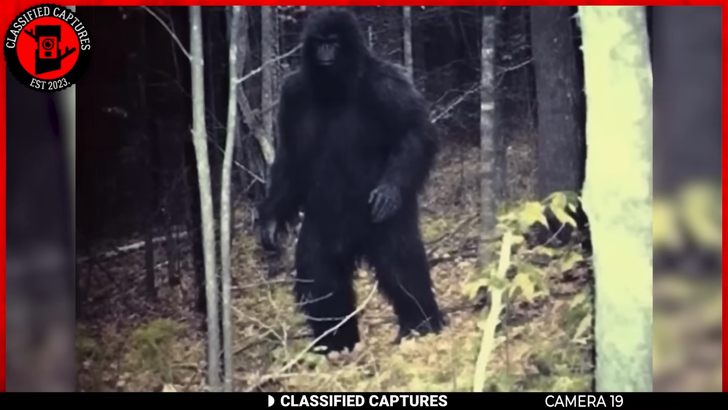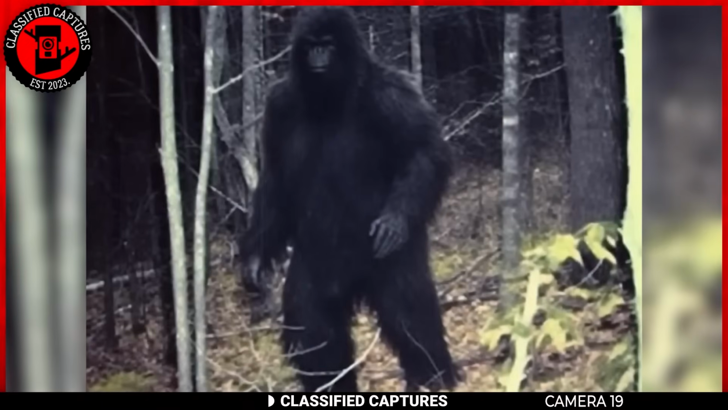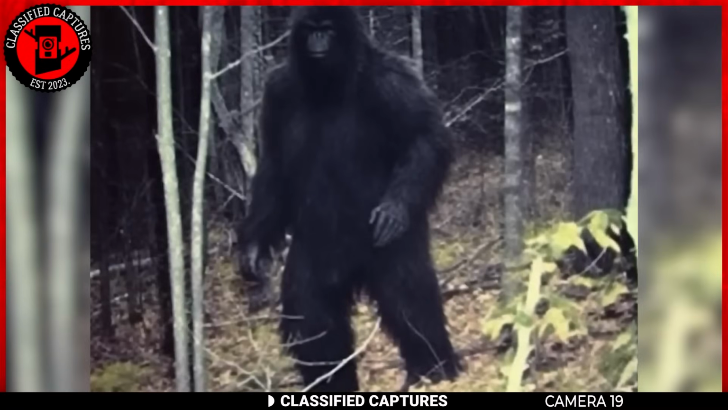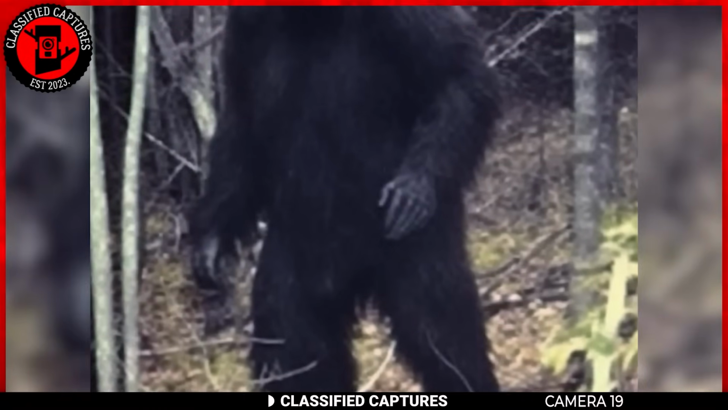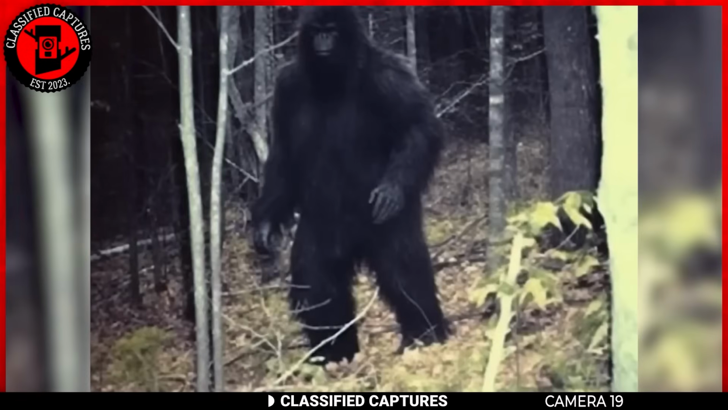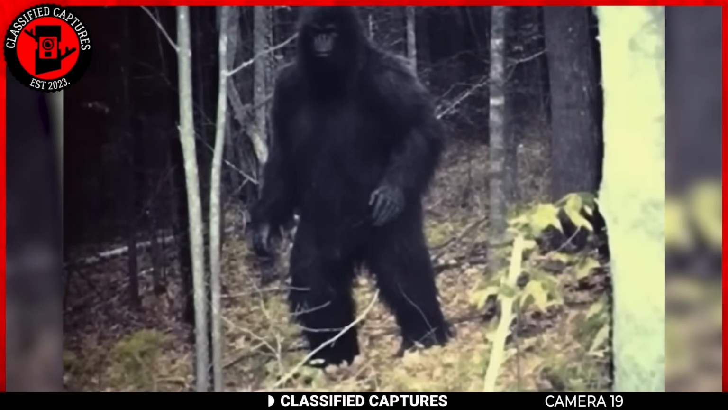Our next capture takes us to Oregon, where we have another sighting of the elusive Bigfoot. Take a look. Now, this capture is a bit more convincing, and that's a big, hulky build. This was captured in one woodland area in Oregon. The uploader refuses to share further details, but imagine running into this while exploring the woods. You'd definitely not be fine for a while.